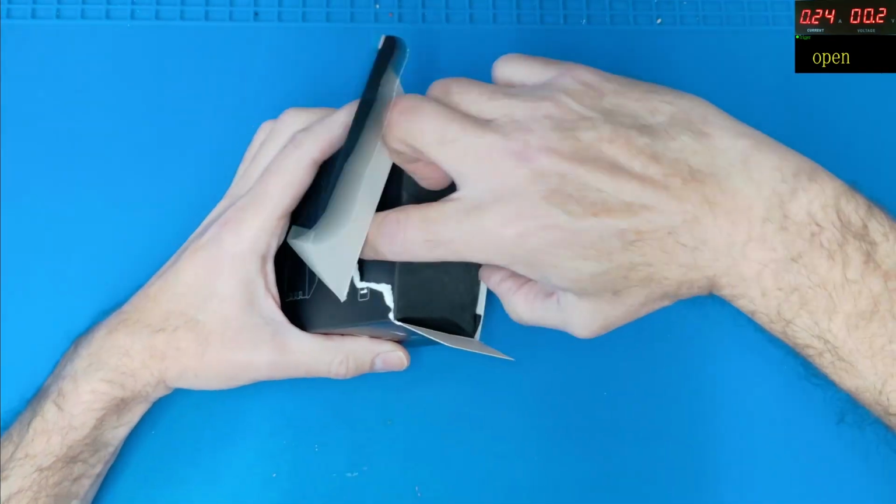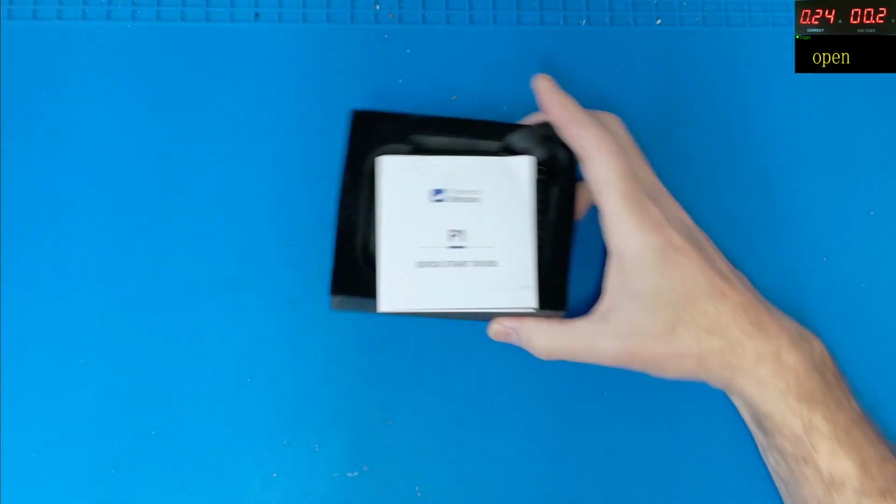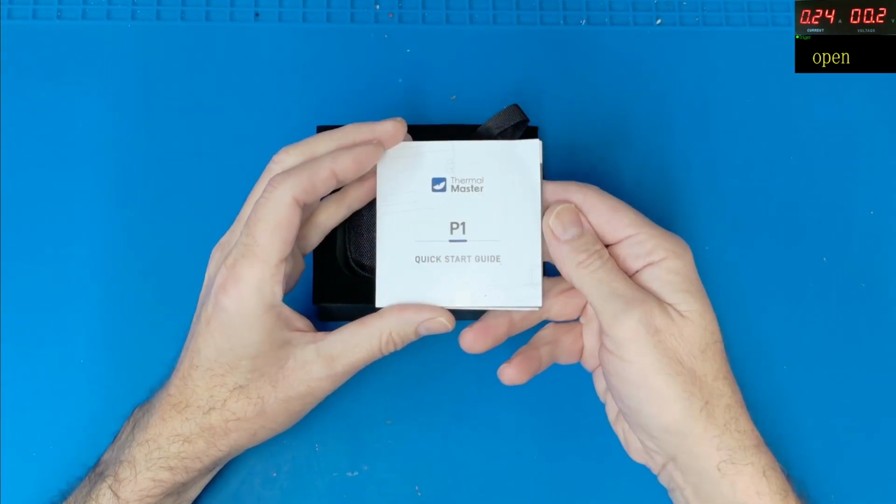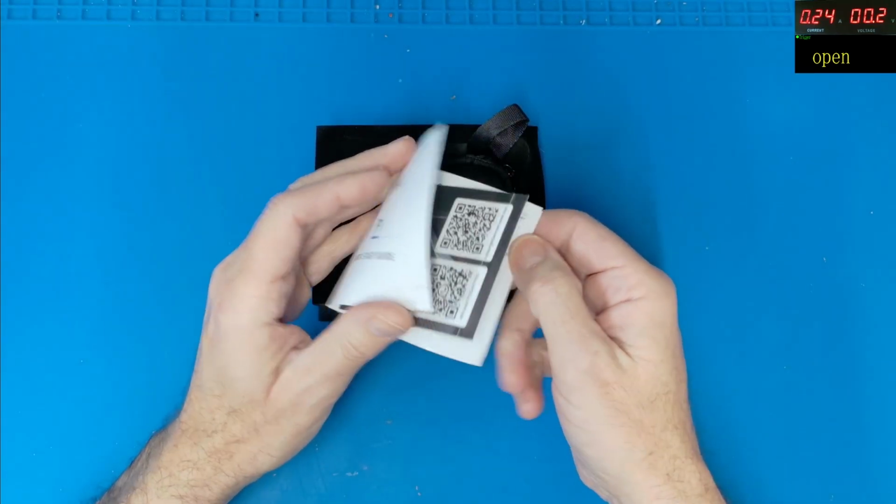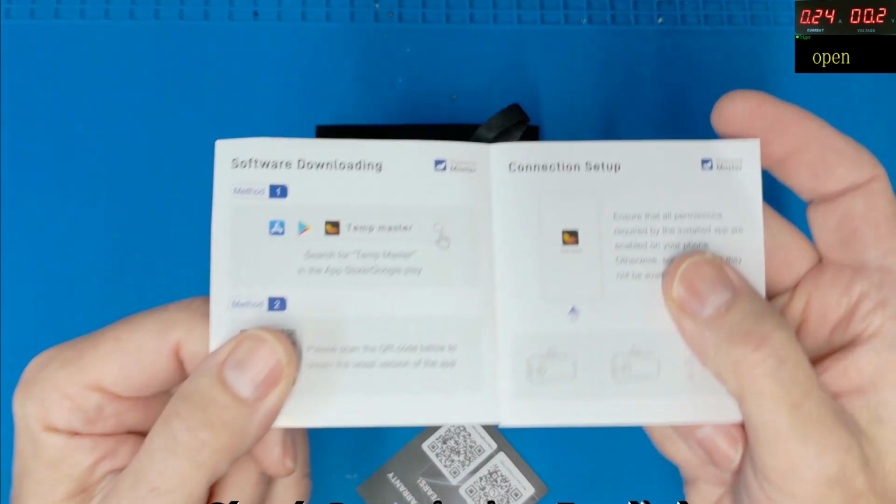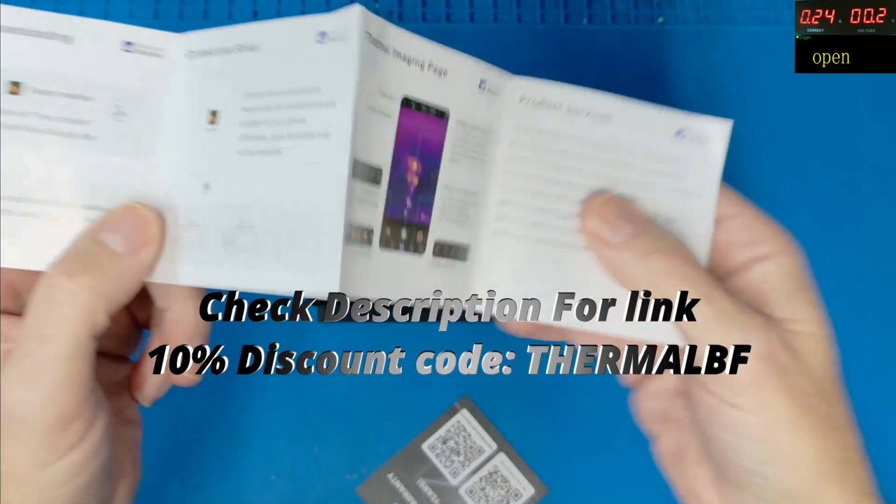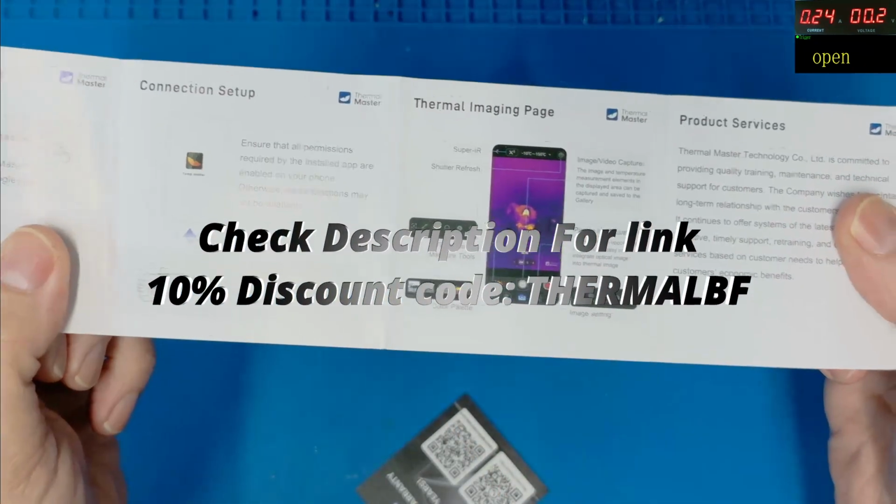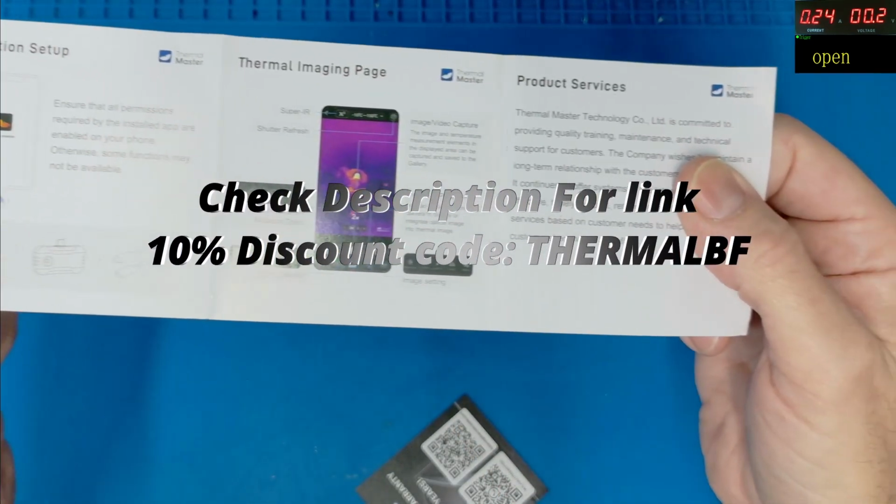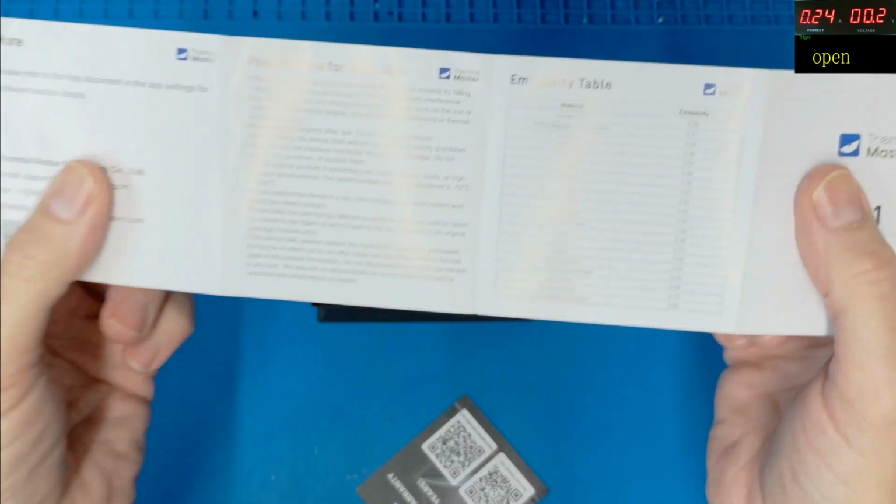The unit itself is packed in a very nice foam insert. You get a very nice user manual with it. It's very comprehensive. Explains how to download the software, some connection setups for your smartphone. It's got USB-C, which we'll cover in a second. And some information regarding this.